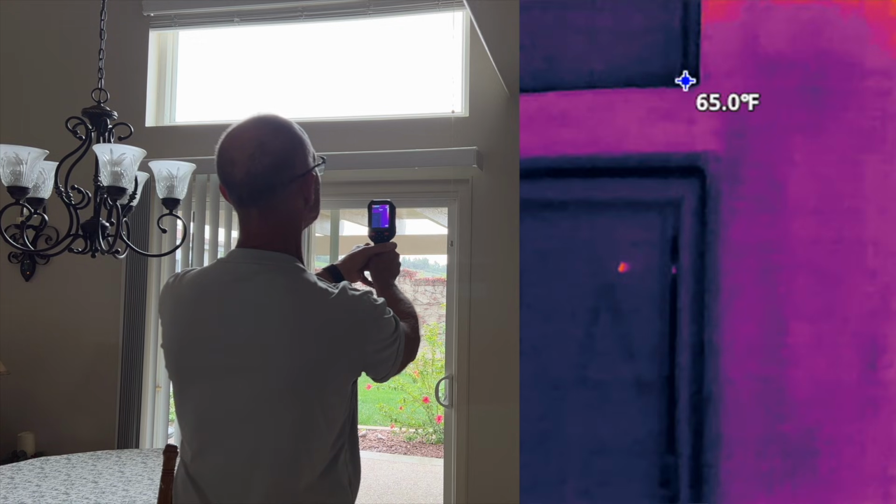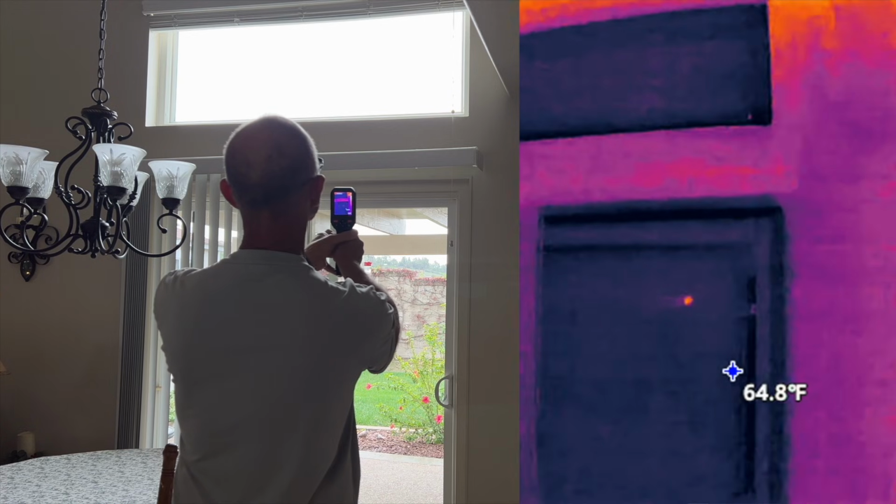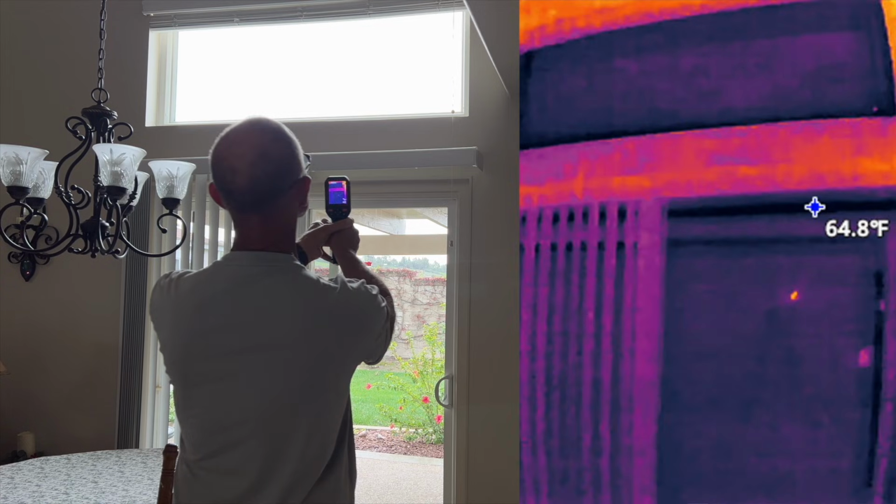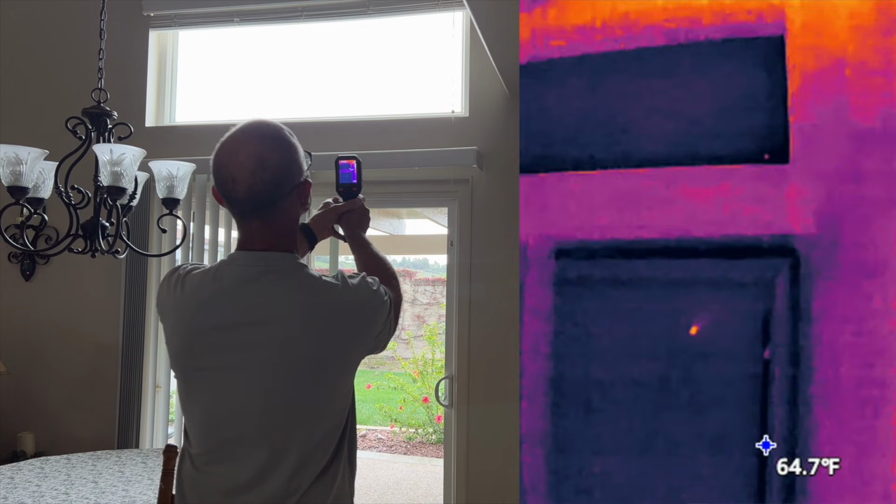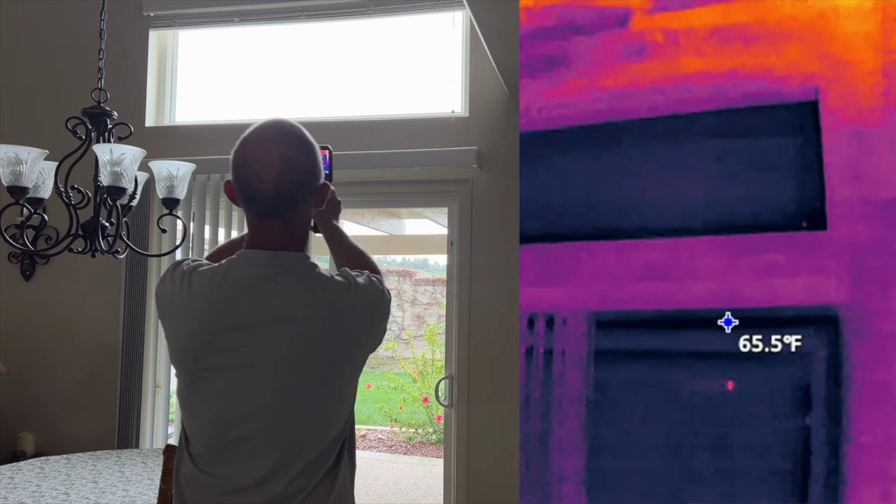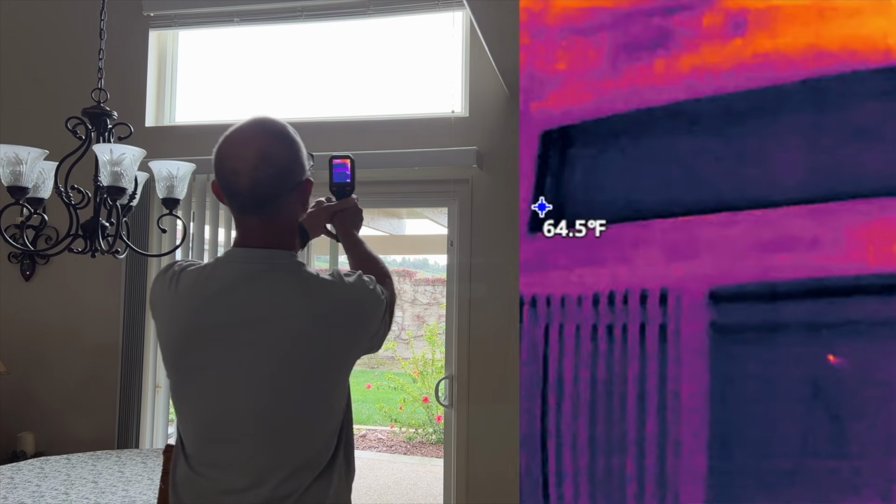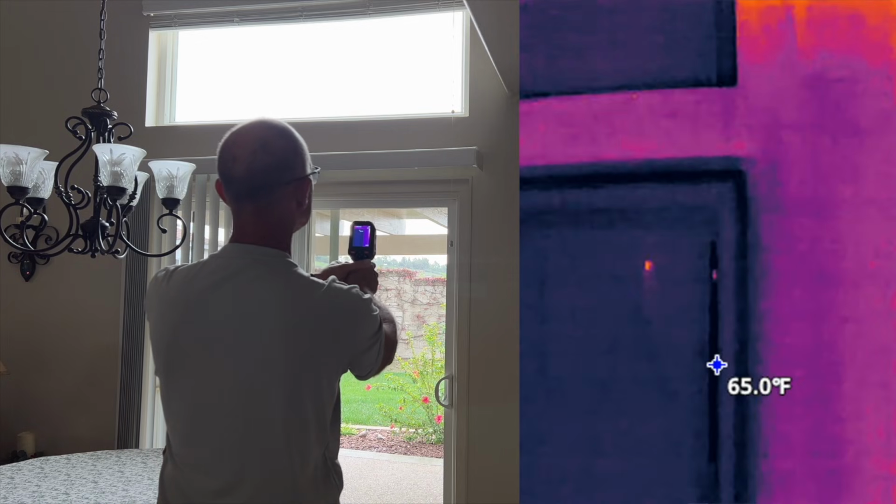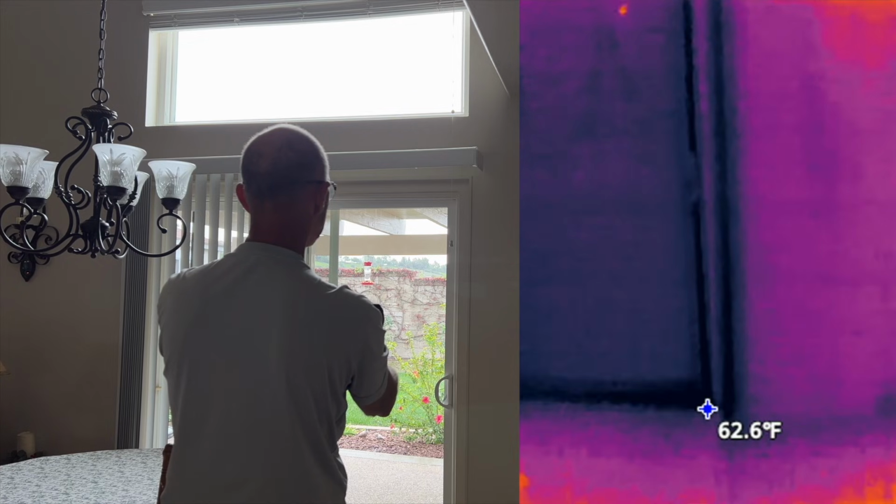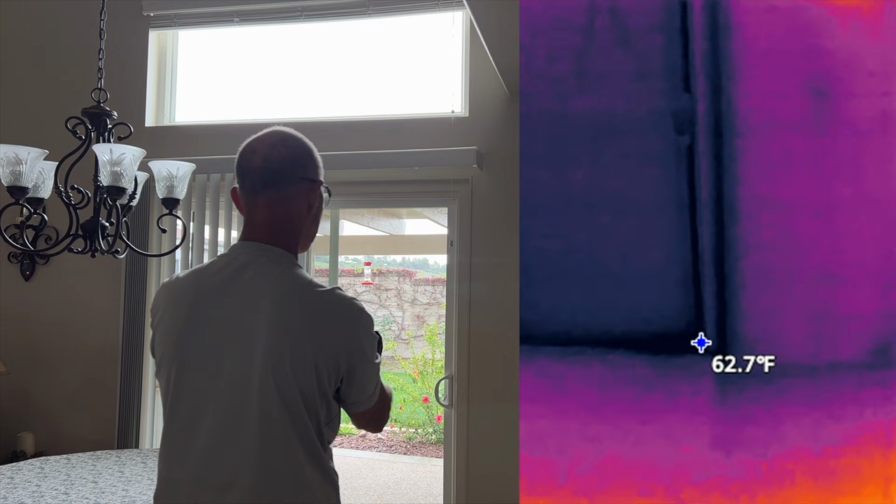As I go up, 64, and 64, 65. So I've got a little bit of a leak, I would say at the bottom here as I come down. Let's see. I would say there's a little bit of an air leak down at the bottom. I would say that's true because that's where everything drains, and there's a couple little openings right there.